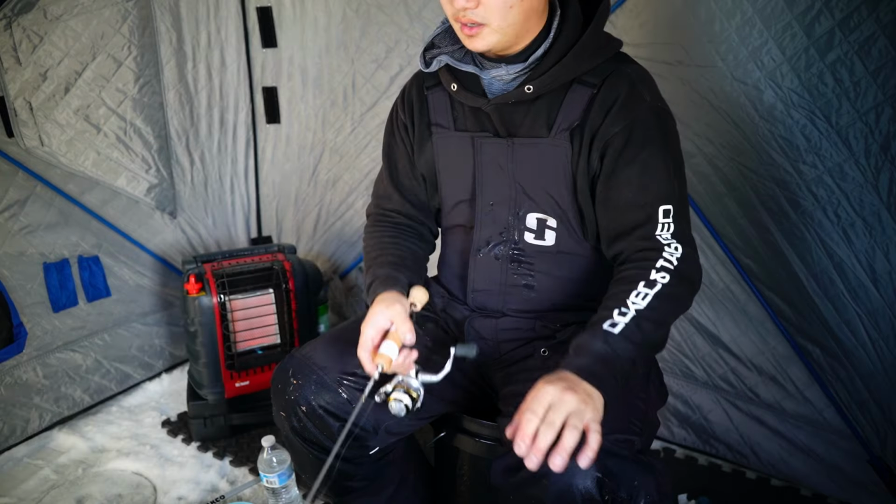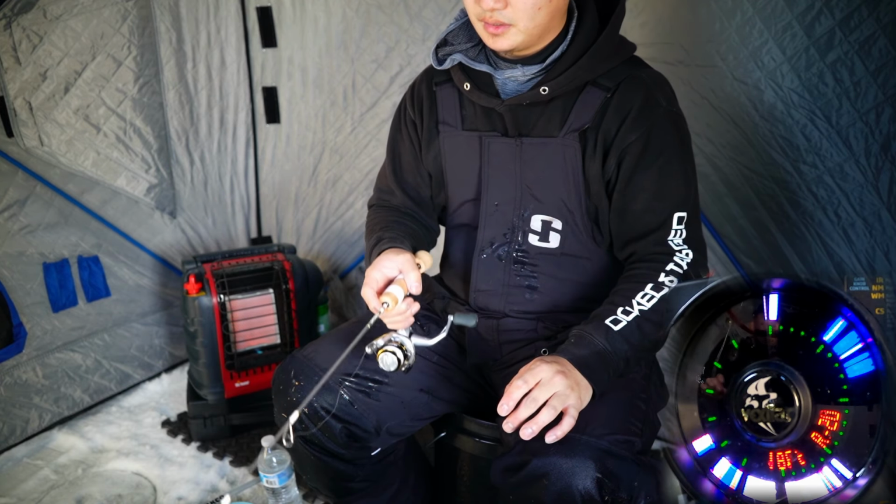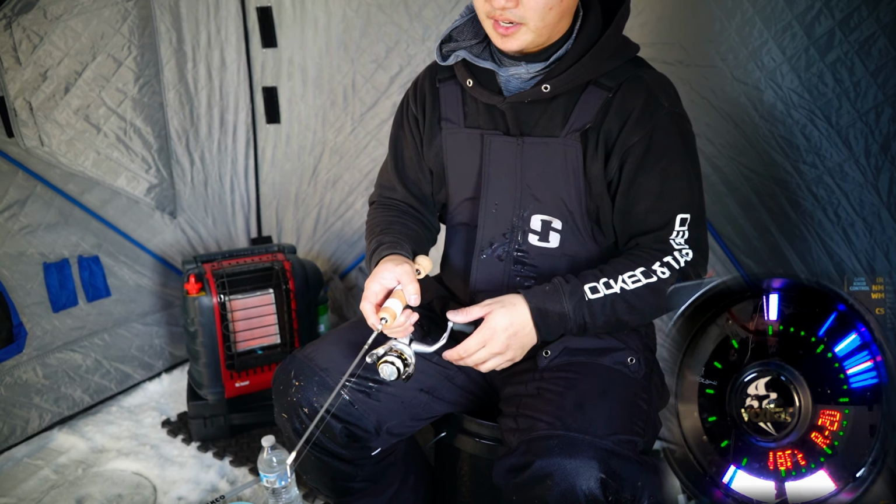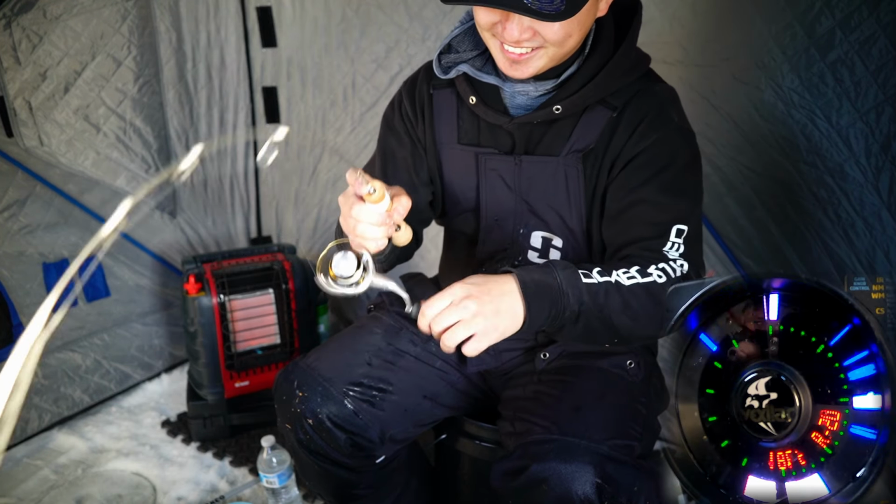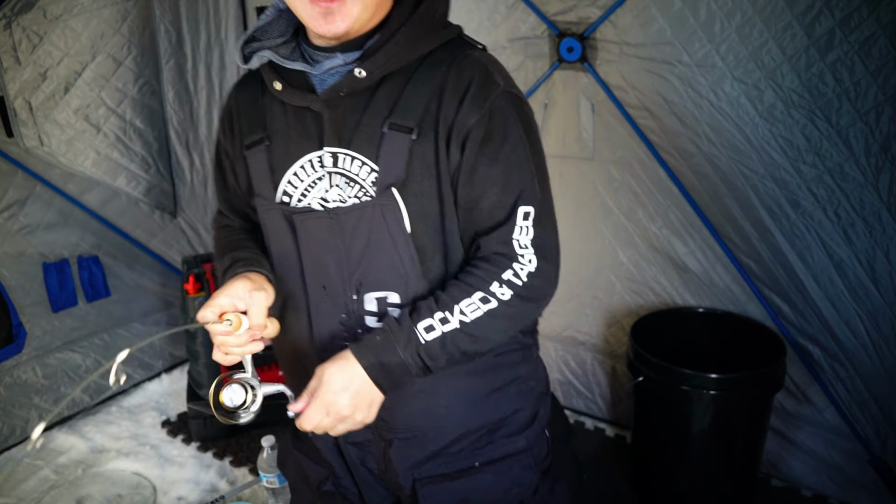Two-man shanty, you could have just fished next to me. You don't have to fish in the same area. That's true. Oh, I got fish. I got fish, bro. Got him. Let's go. And we're on. Oh, there's another one down there. There you go, guys. And we're on.